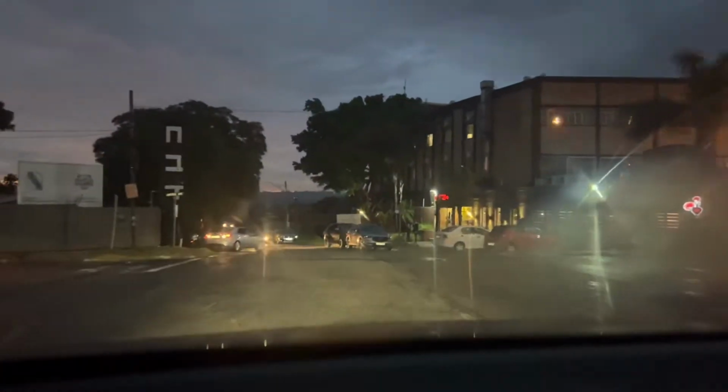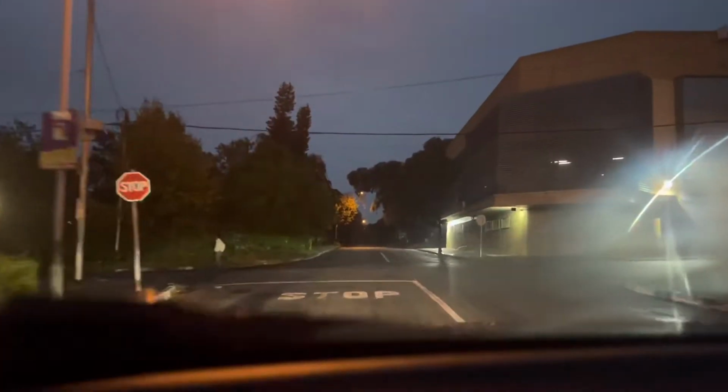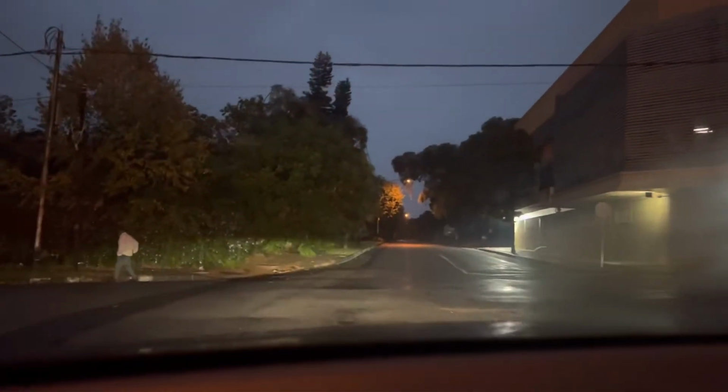So I had to drive to Rosebank Mall, because I knew that Spar closes by 8 o'clock at Rosebank. So I should have thought about it. My brother, things are difficult. But anyway, it was a nice ride.